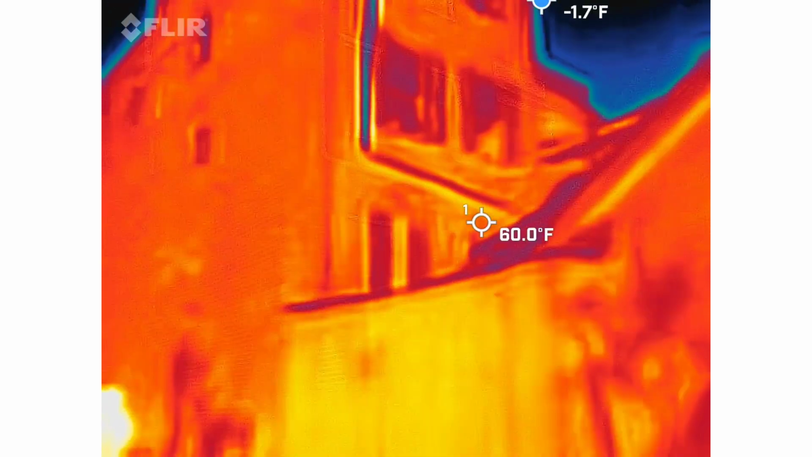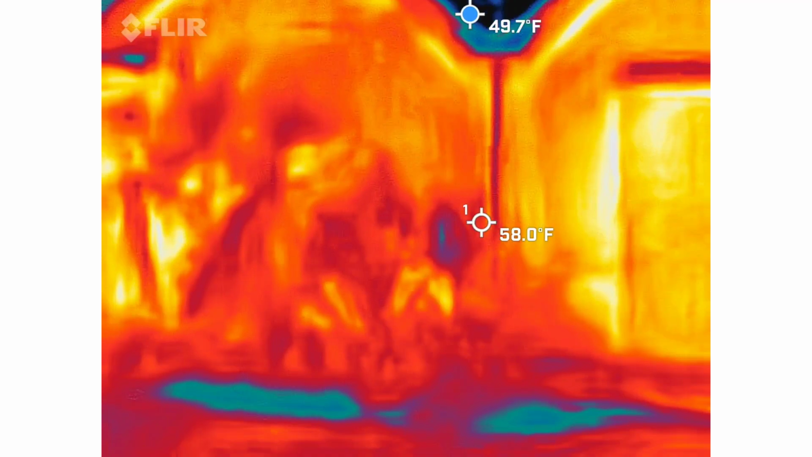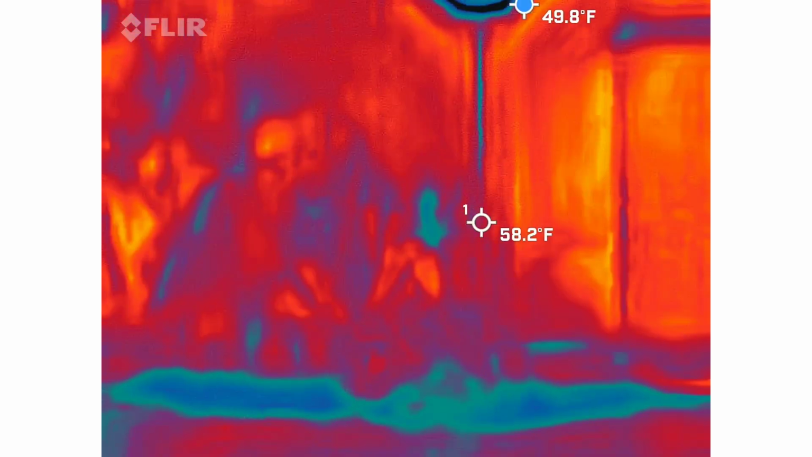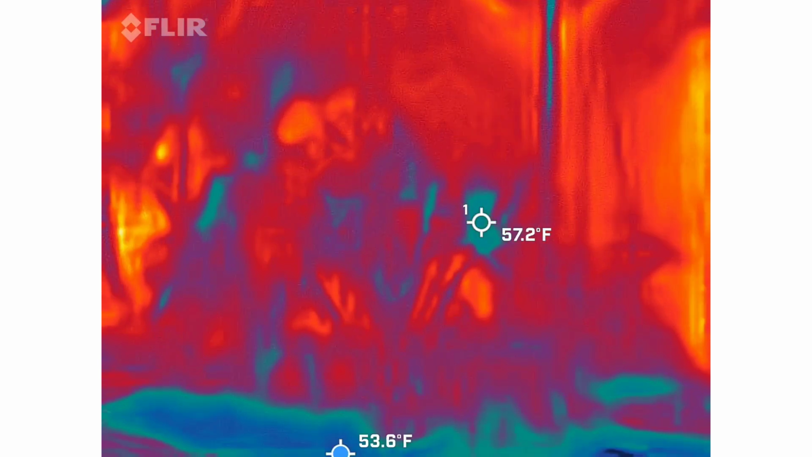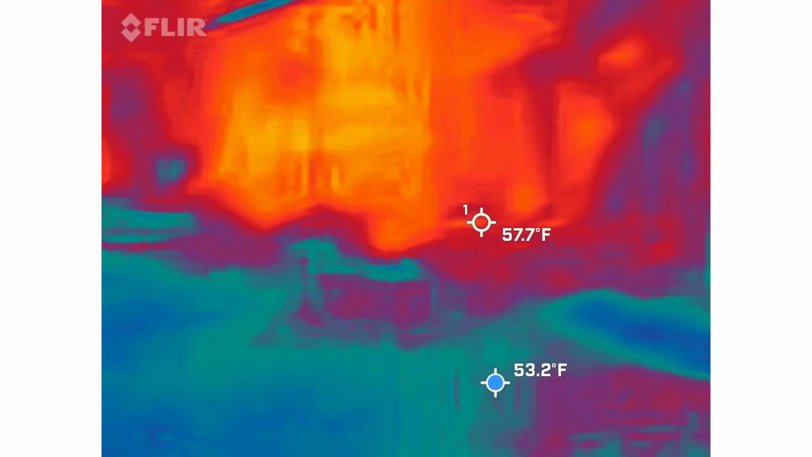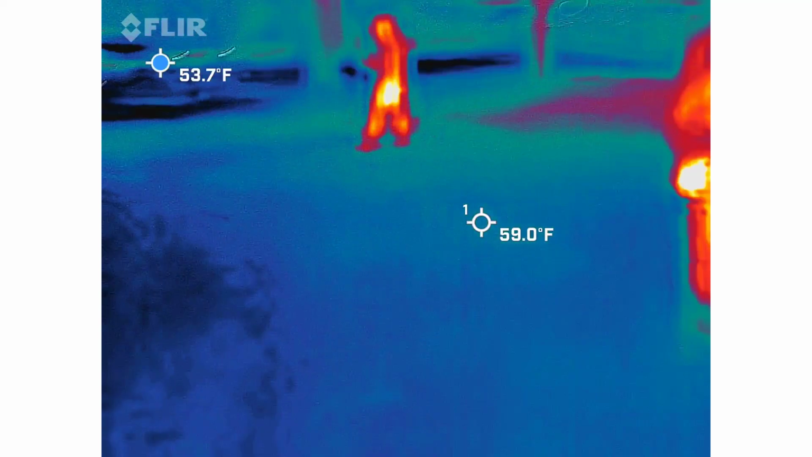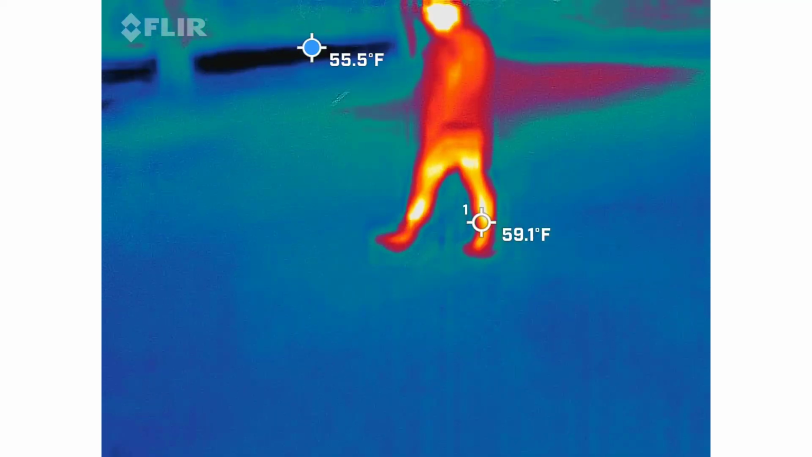I don't see it. What? Okay, what is that? Nothing? Trying to make sure I walk and not fall and hit something.